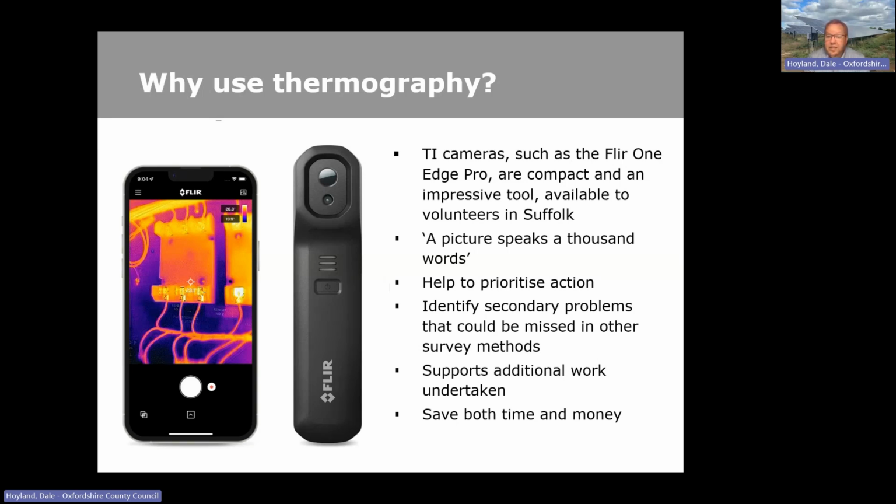But basically, as I've said, it's a really simple and really effective way of engaging homeowners, residents, to immediately see where heat is being lost and effectively where money is being thrown away, heating the environment rather than their property.